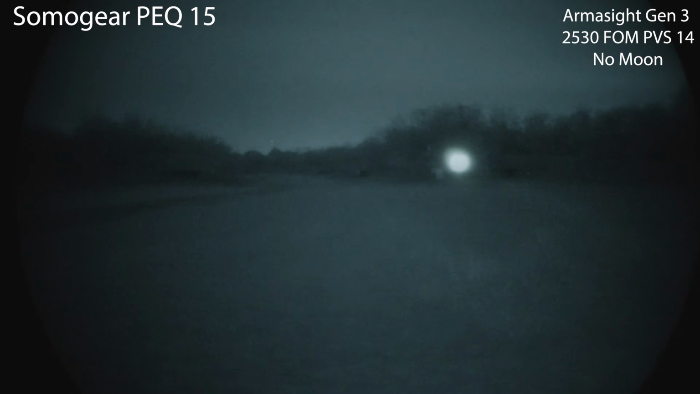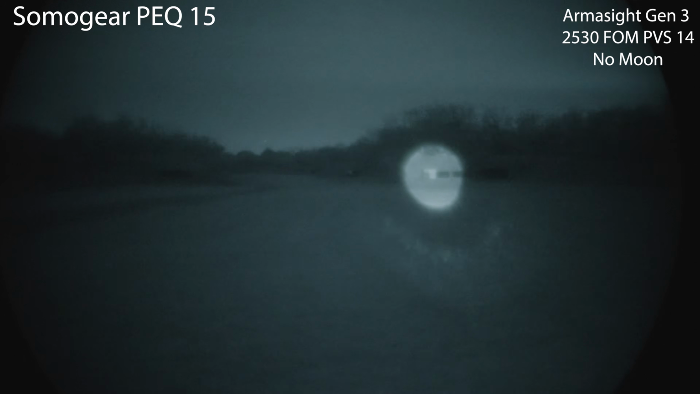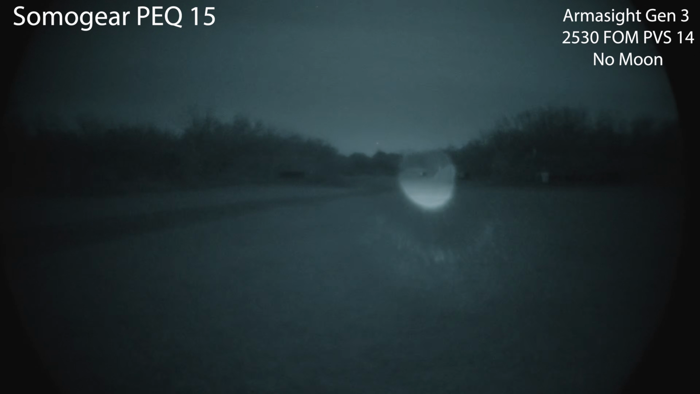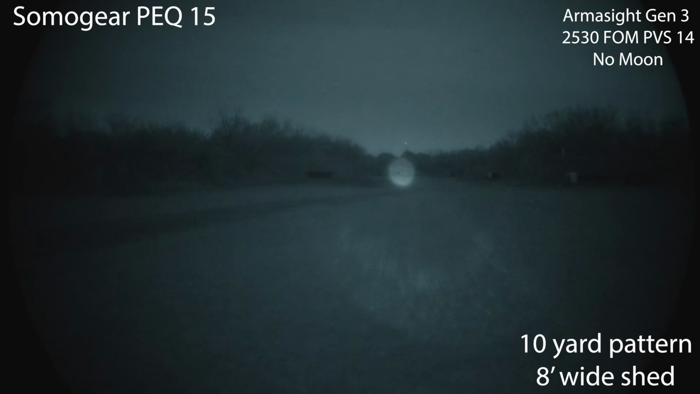So now let me widen the illuminator at 100. And honestly, reasonably clean. I gotta say, the Somogear PEQ15 does have a decently clean illuminator. 200 yard, 300 yard, 400 is visible, 500 is also fairly visible on the widest setting. So, like I said, gotta give it to the Somogear.